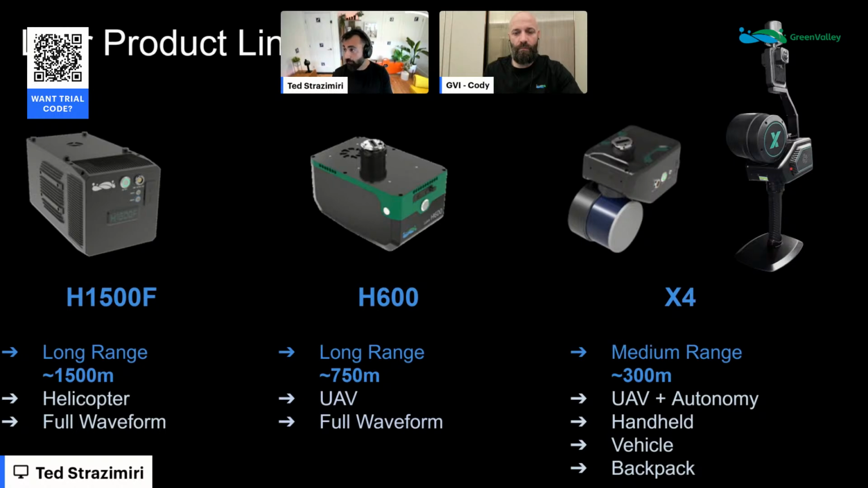Because really it all just blends together at the end of the day. It's all spatial reality capture. But what I think is kind of exciting, and where we're at in the industry, and I've been tracking this for a little while, is this relationship between the old school, big payload, big vehicle, helicopter, for example, in this case, very long range lasers, and then we're seeing that blend into the UAS space, into the uncrewed space with the H600.